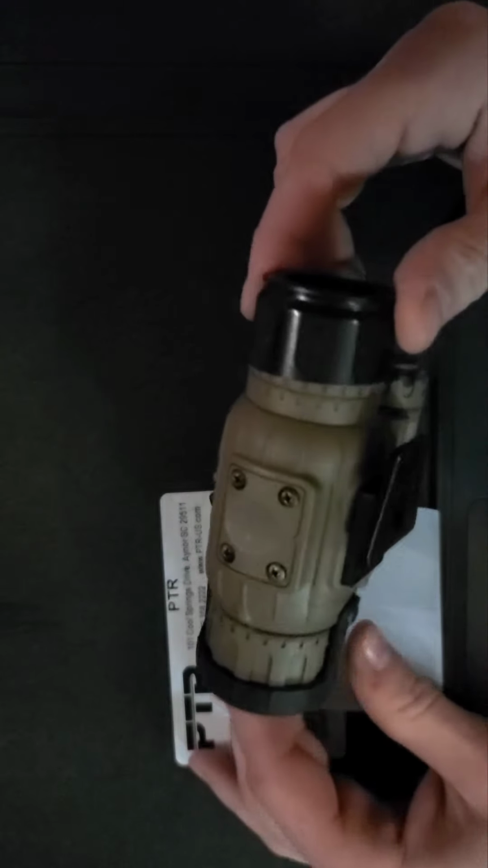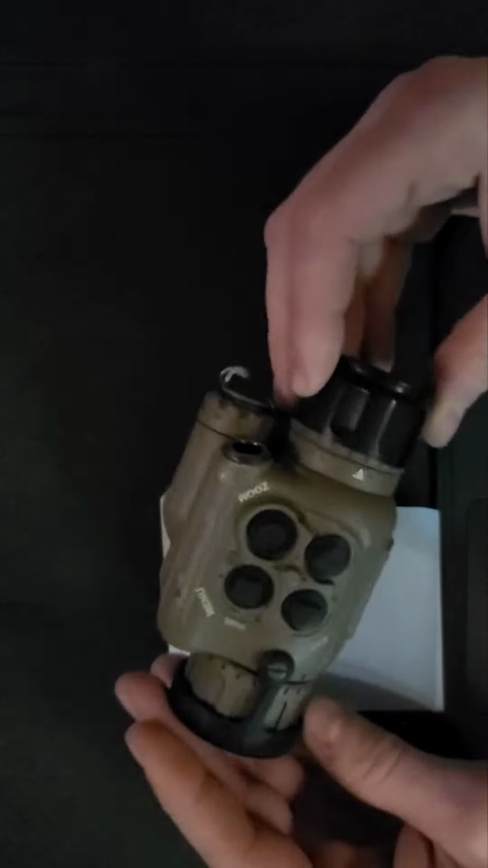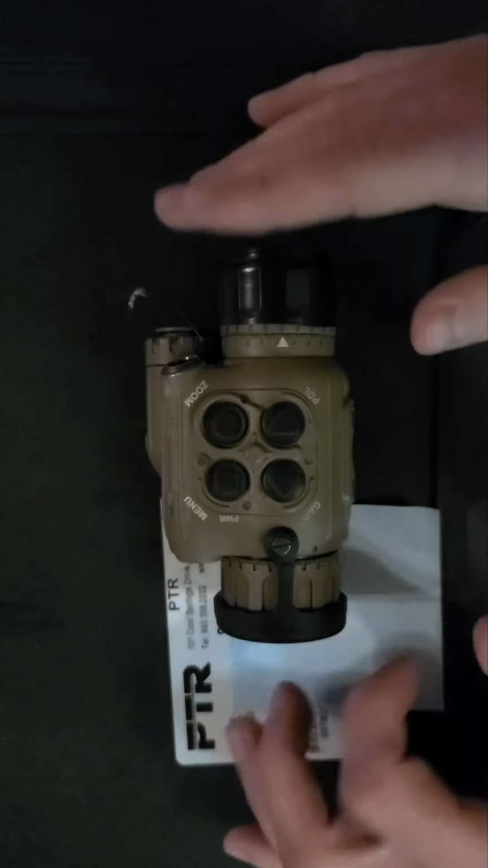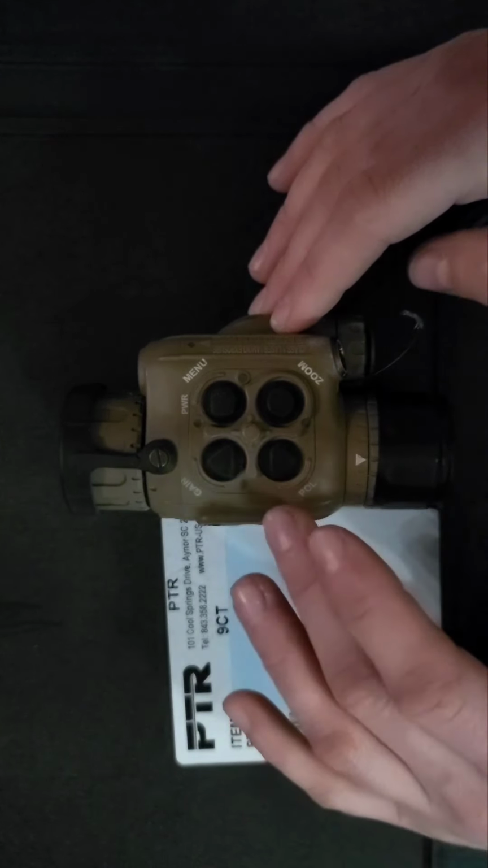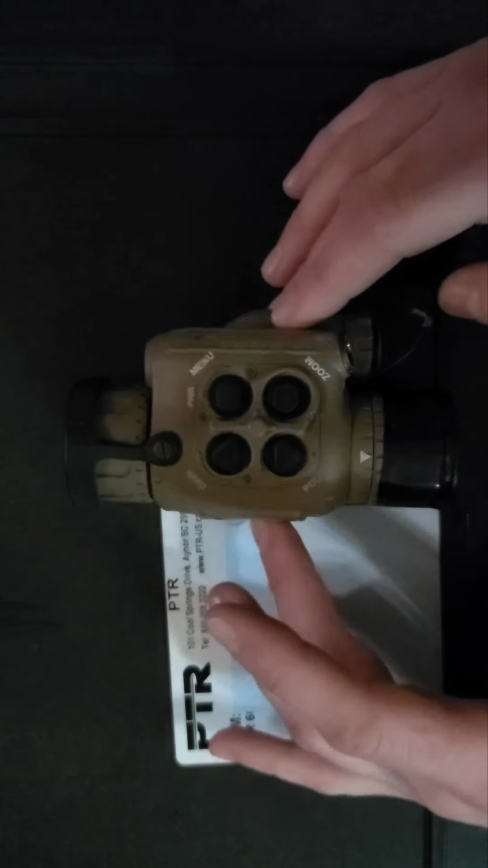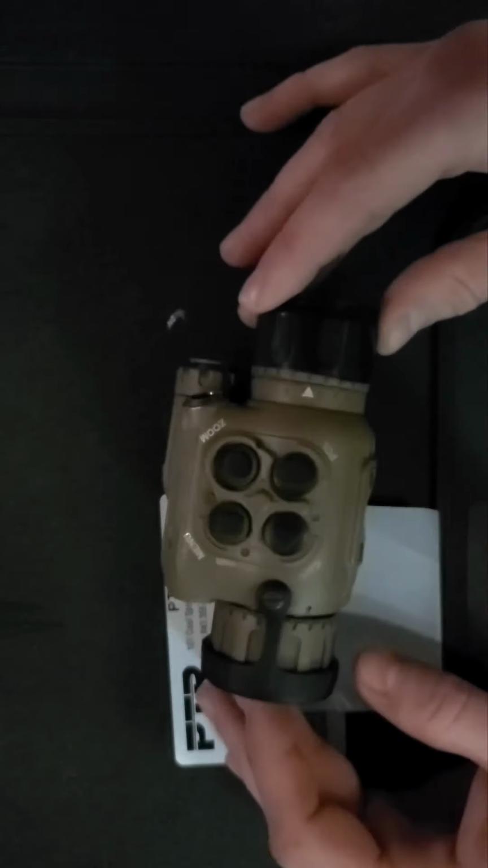The smoothness of this image, which you'll see in the video after I blabber on about the specs and everything else with this unit, the image that you receive from this is absolutely fantastic. It's very crisp. You can adjust your sharpness settings, you can adjust contrast, brightness, 4 different color palettes here. You have white hot, black hot, you have white edge detect, and black edge detect.